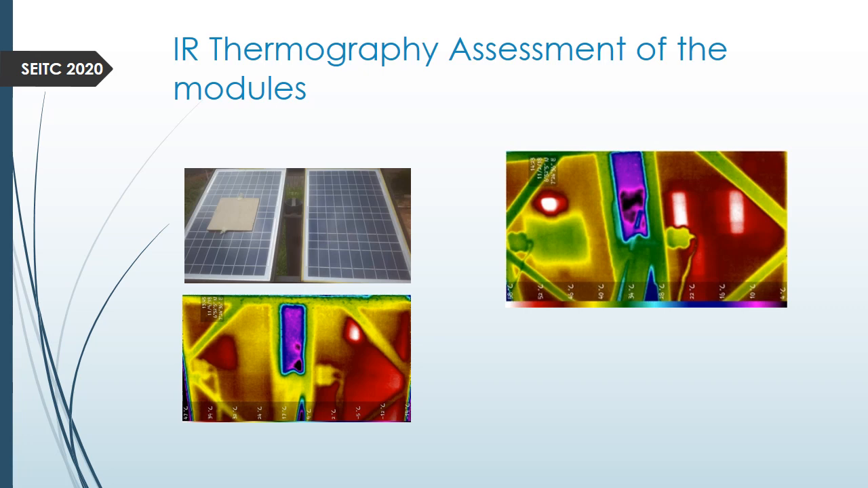We also had a random shading where we do not really know the pattern of the shading, but from observing the infrared image, we can see that the hotspot was generated somewhere around this area.